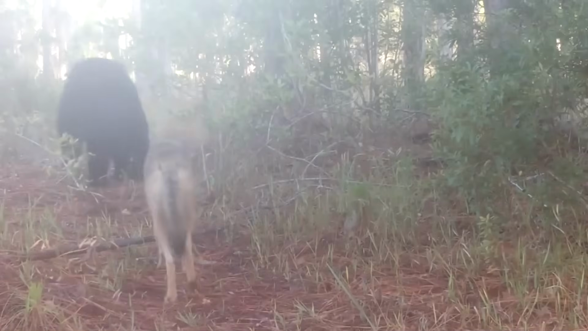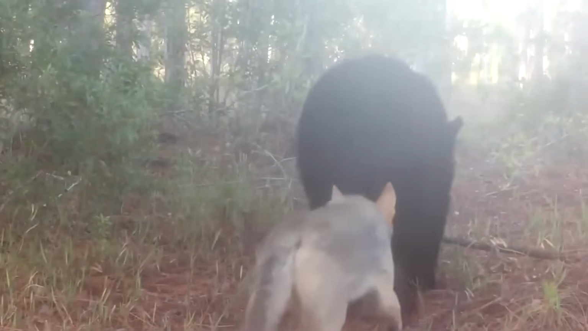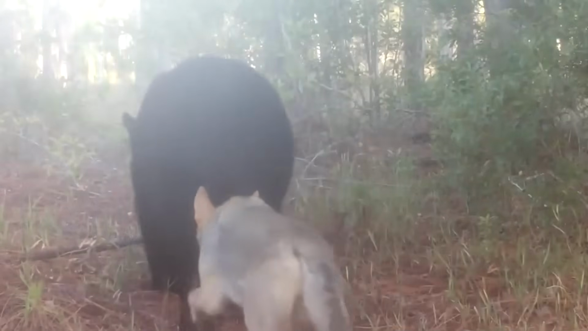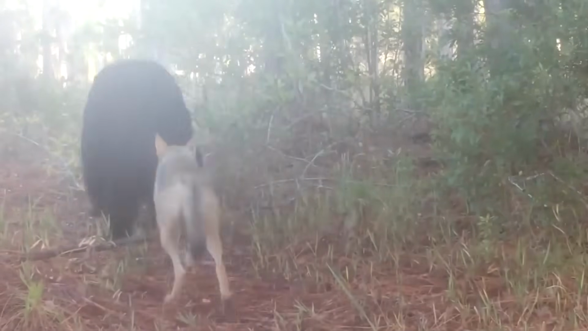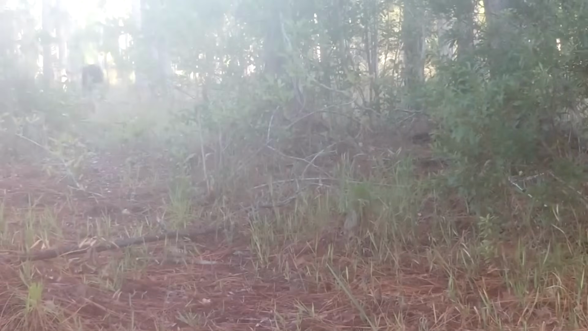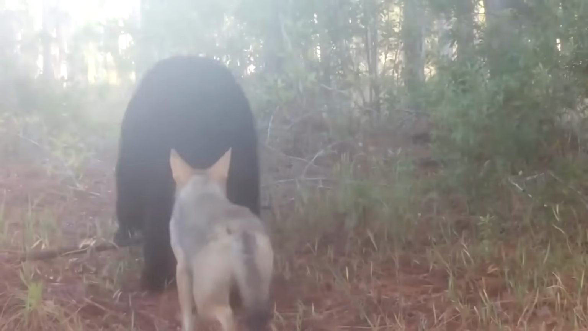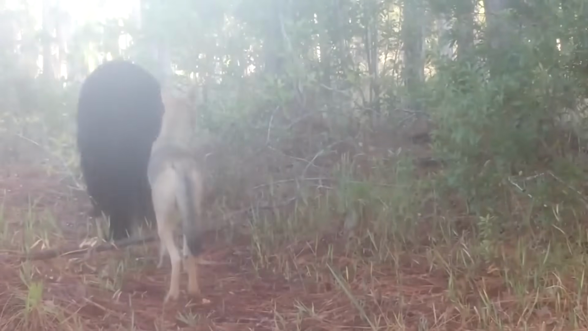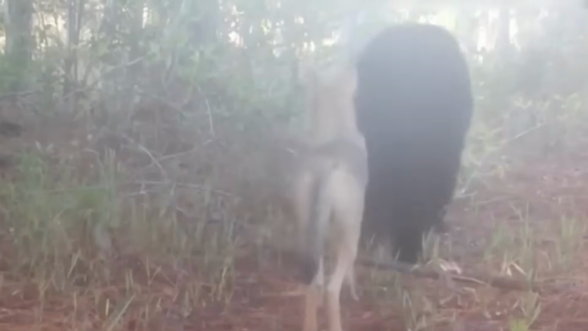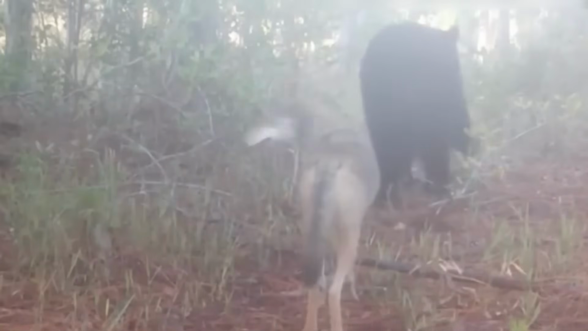With deforestation, bears and coyotes have been pushed into more urban areas, so it's crucial to keep certain attractants like trash and pet food under wraps, and to keep an eye on any livestock or pets on your property. Attacks on people are rare and seldom result in significant injuries, but they have been on the uptick. Personally, the coyote isn't the one I'm worried about. The bear, on the other hand, well, we know how that attack would likely end.